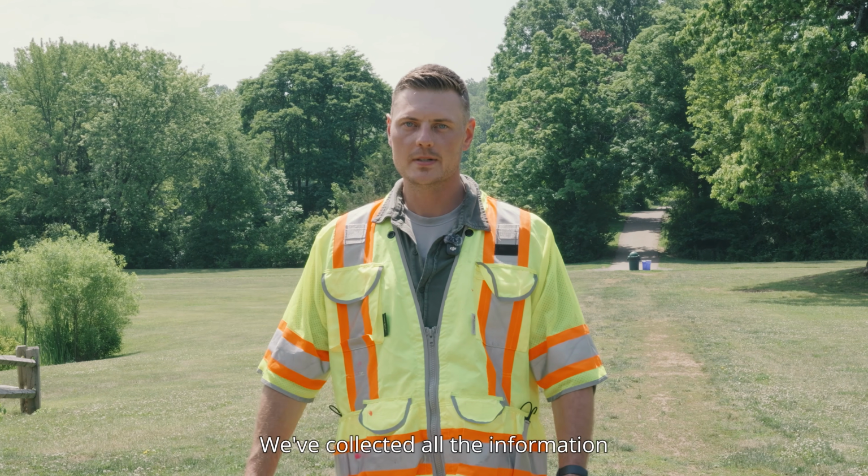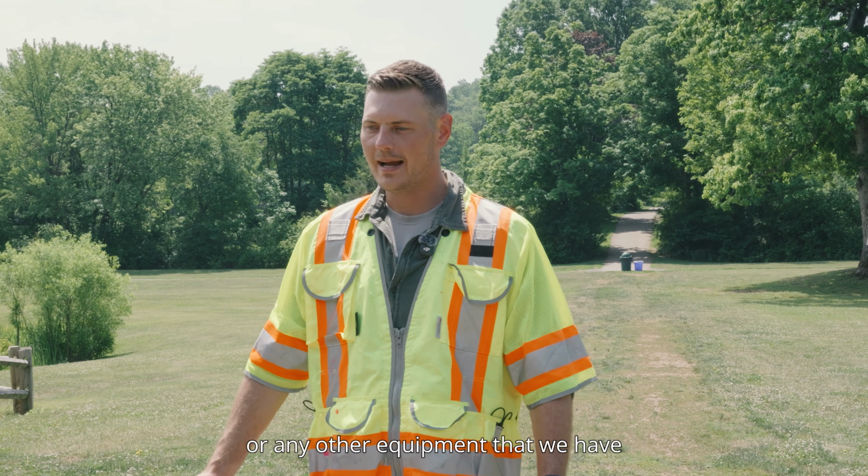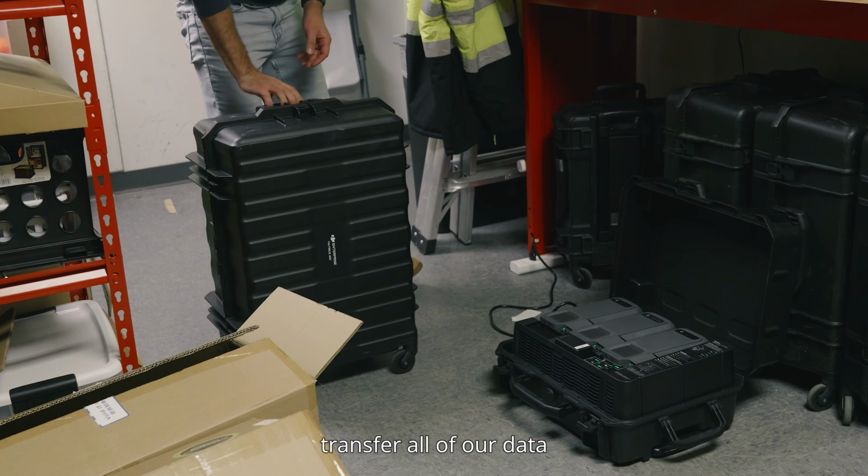Now we're done with our flight. We've collected all the information and data that we need. We can power down our D-RTK 3 base station and any other equipment that we have, get it all packed up, and head back to the office where we can download and transfer all of our data and continue with the rest of the process.